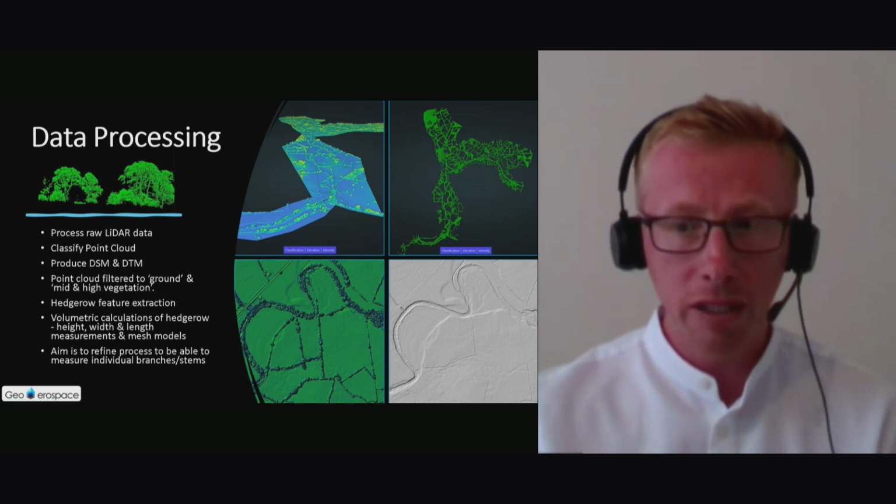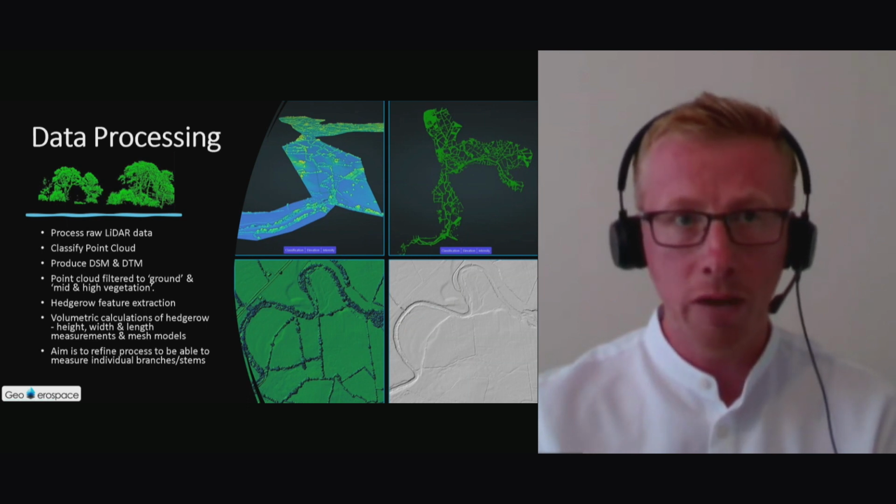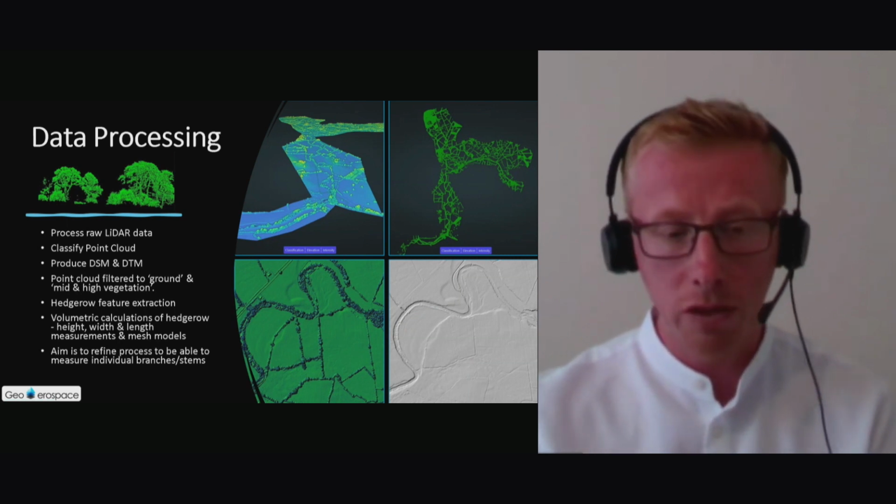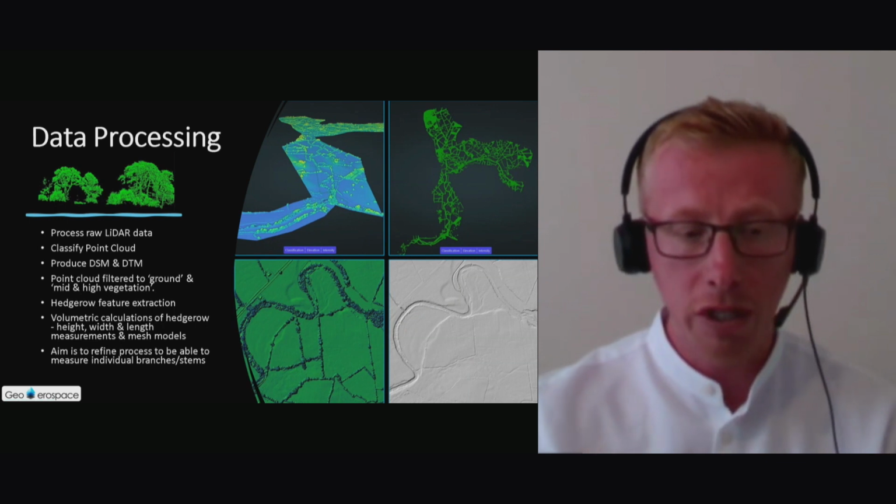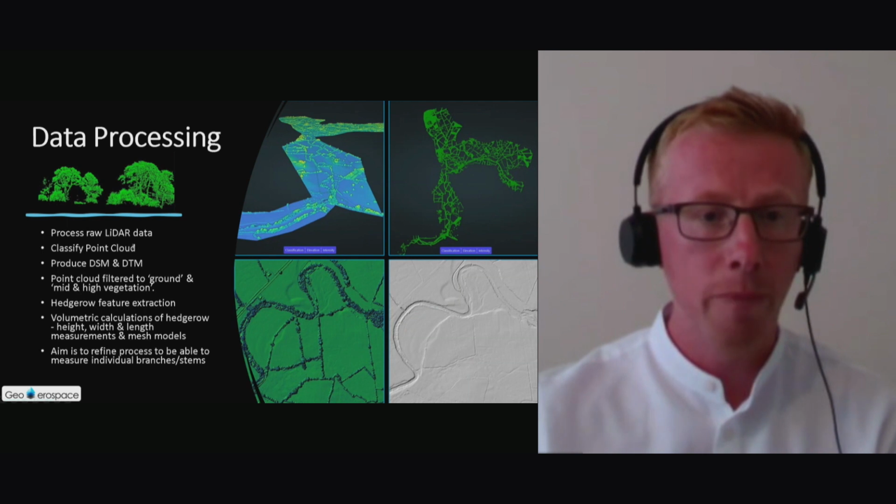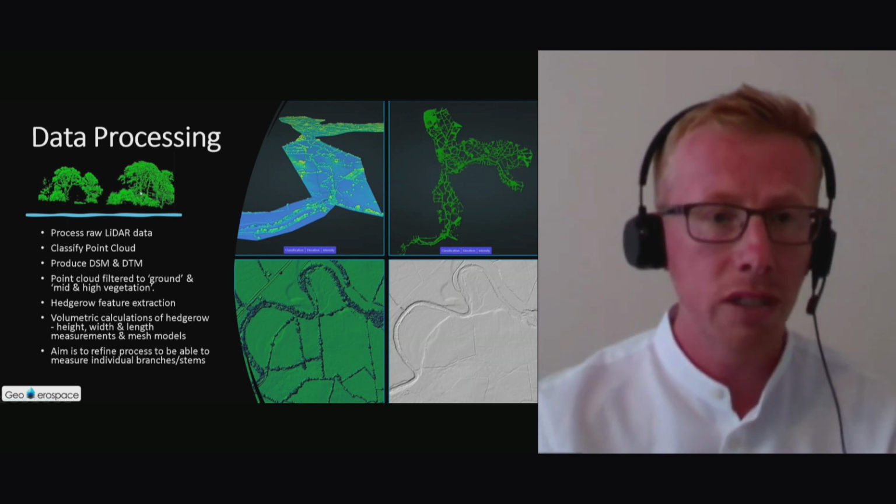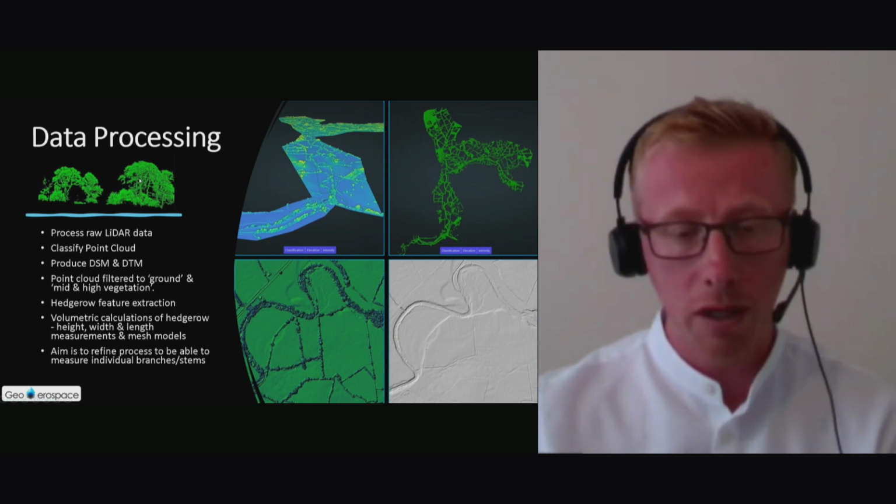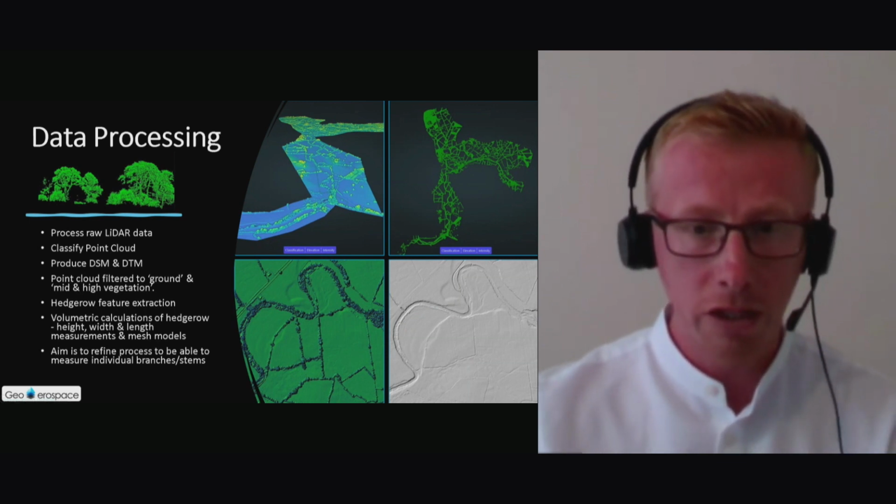But the ultimate aim really is that mesh could be done with RGB, essentially, is what we want to do, is try and get down and measure the biomass within each branch. So to try and measure the structure of each individual stem and branch within the hedgerow, which, you can see in this top left image under data processing, we're trying to measure the individual branches, which is obviously a huge, significant challenge.